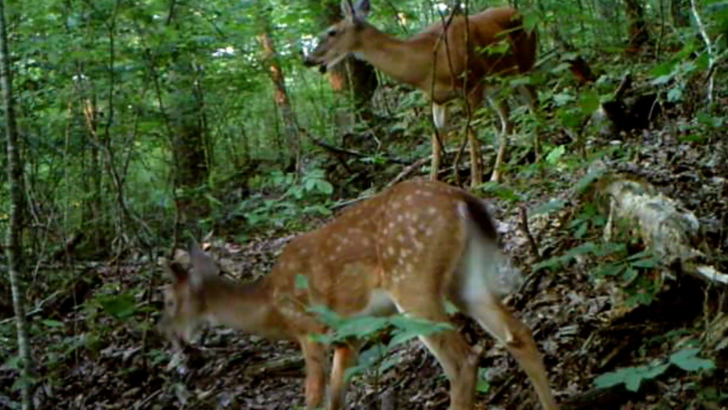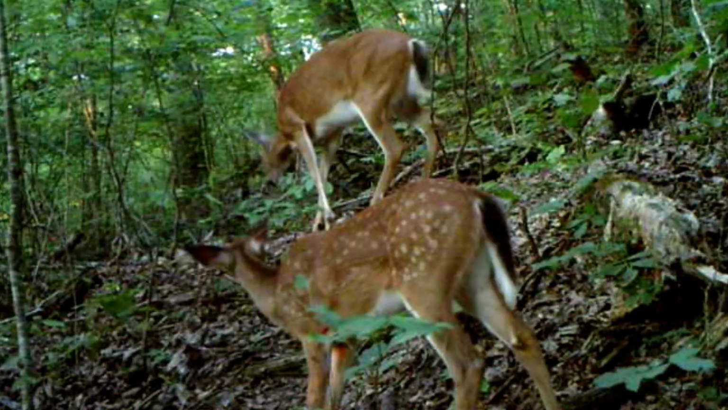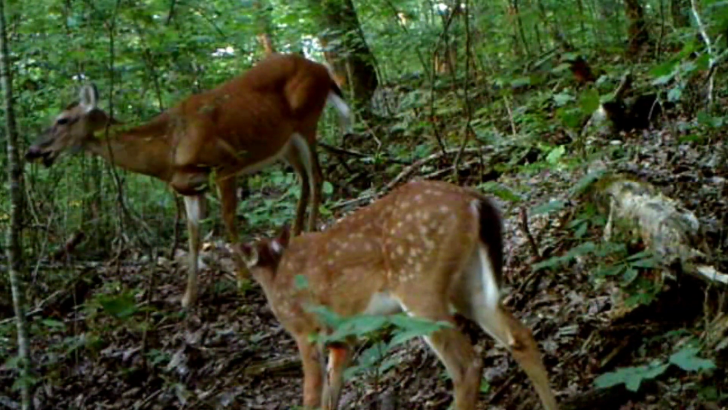You can see out here in the woods, them acorns is getting gone just as quick as they hit the ground. And these deer, they love them, and so's all the other animals. They don't last long when they hit the ground, that's for sure.